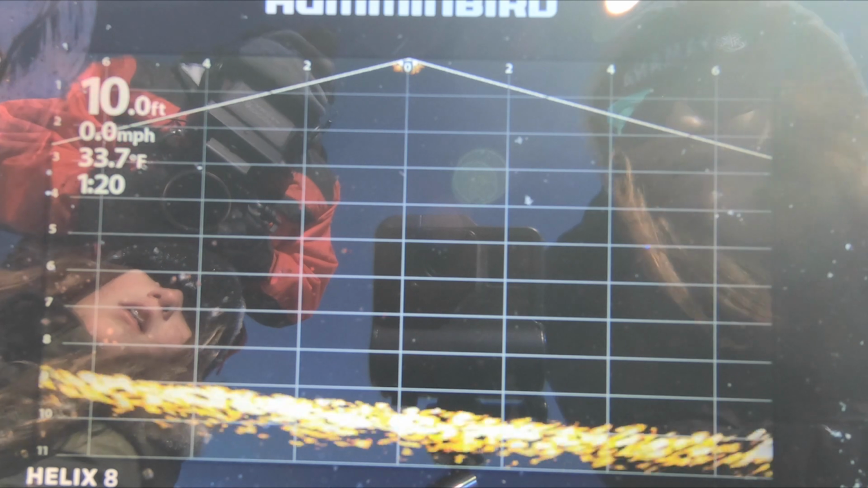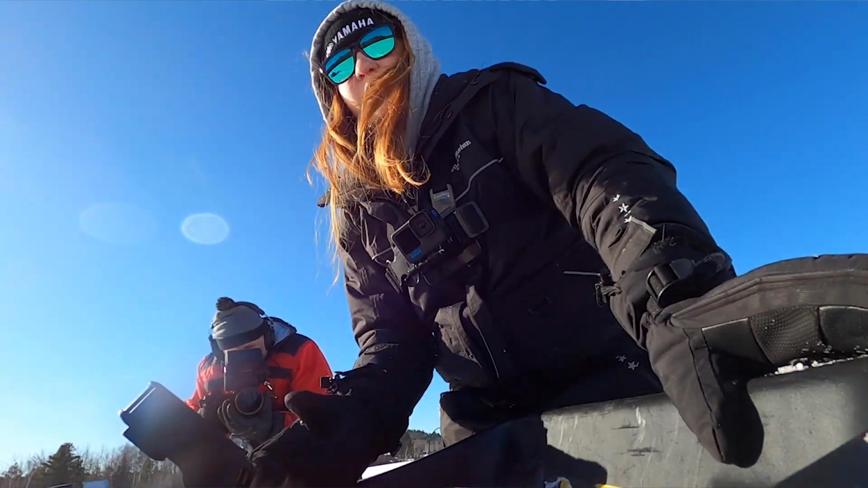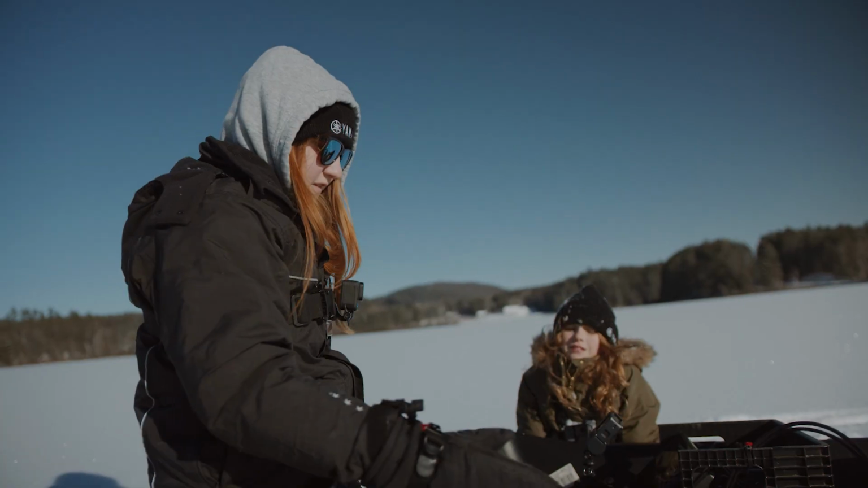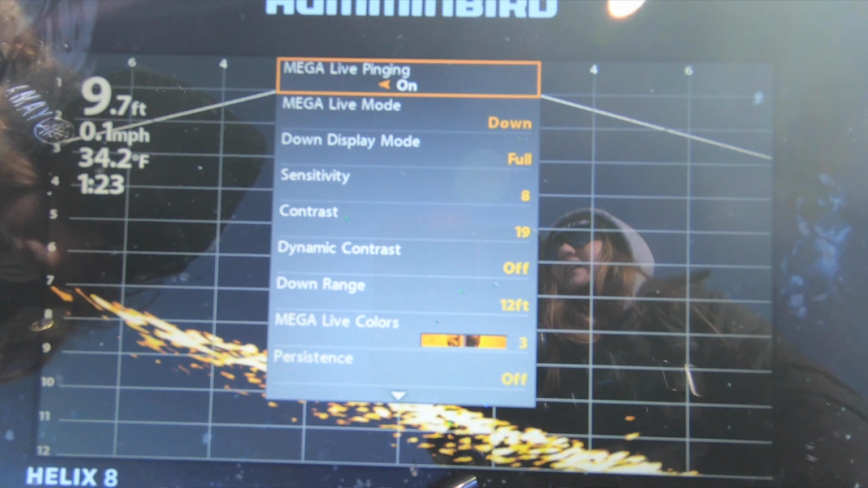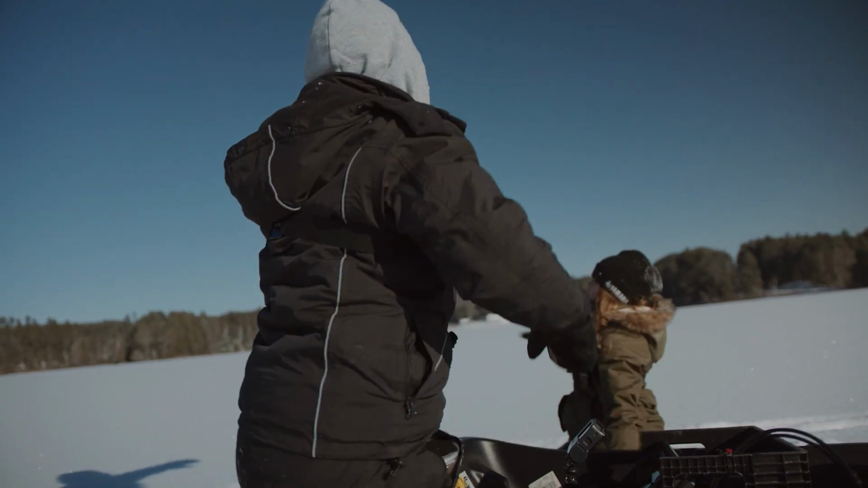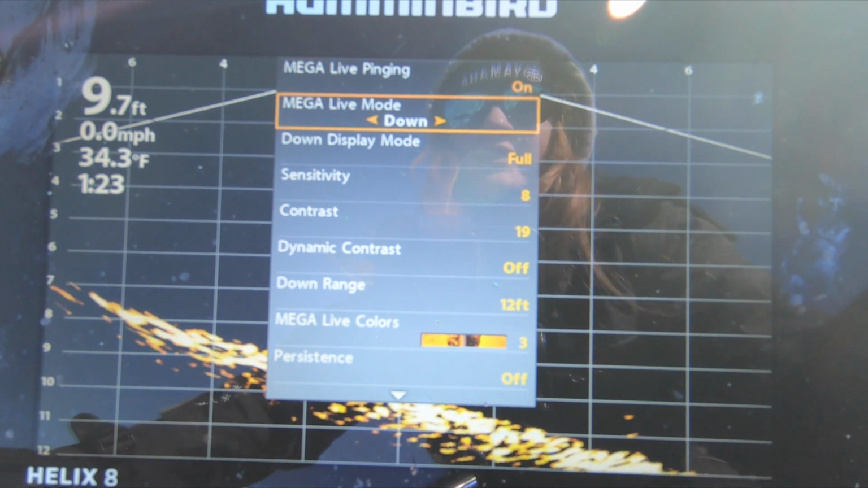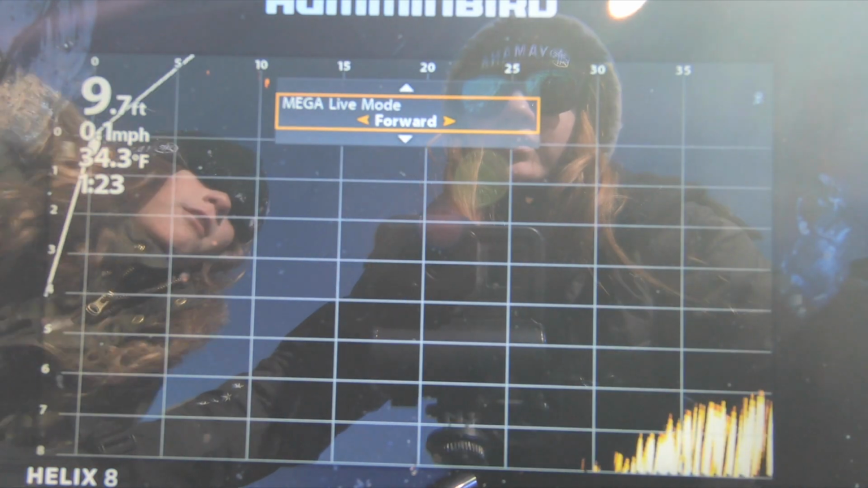Nothing on the bottom, no structure, it's just like mud. Okay, so basically, Claira, it was shooting down. So it was like a flasher. Now I turned it to forward mode, so wherever it points, it can look around. Yeah. Oh, I thought that's what it is. Down, forward.